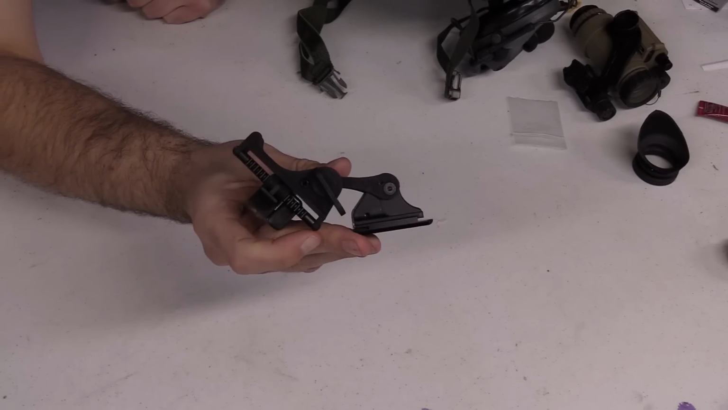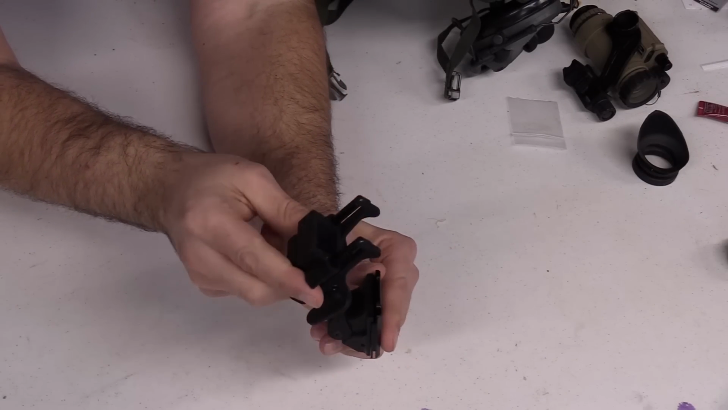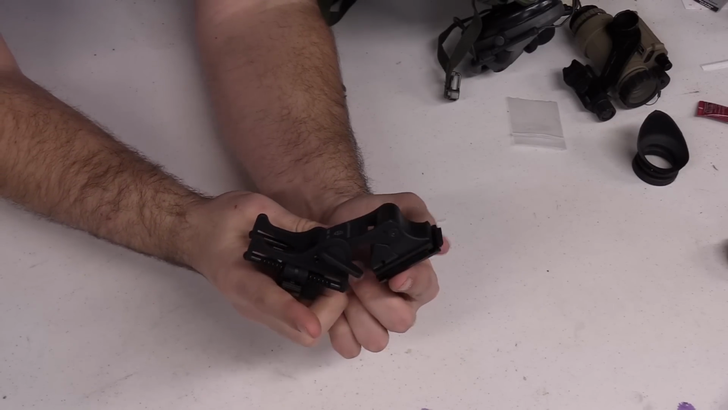This is a rhino mount, and this thing has two main functions. There's an articulation component to it. It allows it to flip up and down, so that's in the retracted position. This is in the down or in use position.